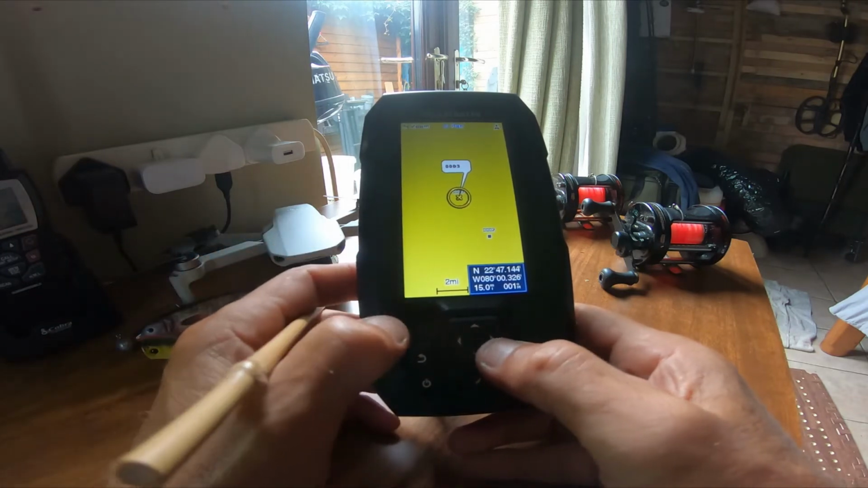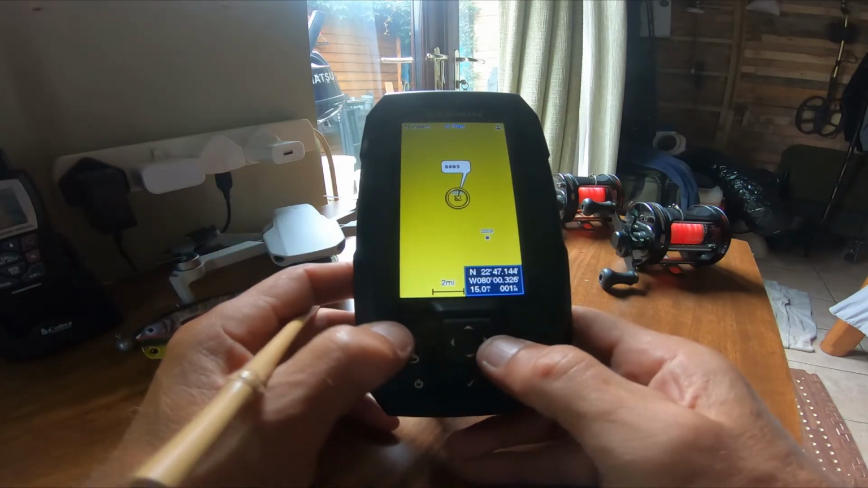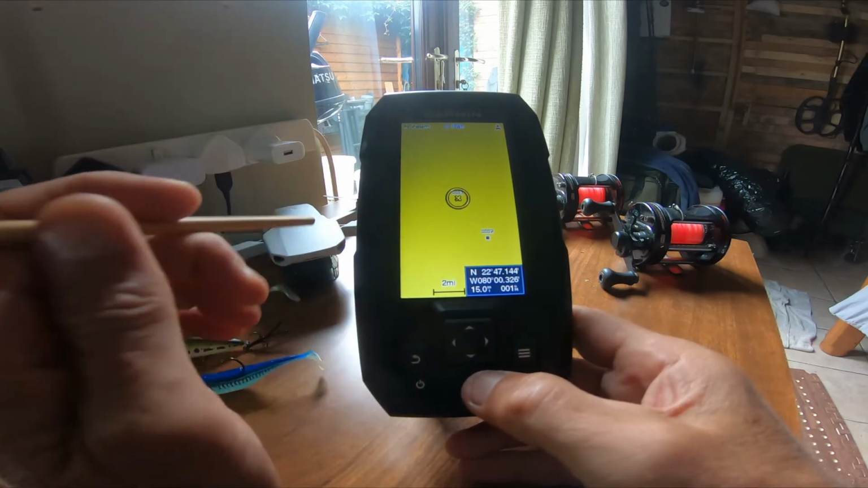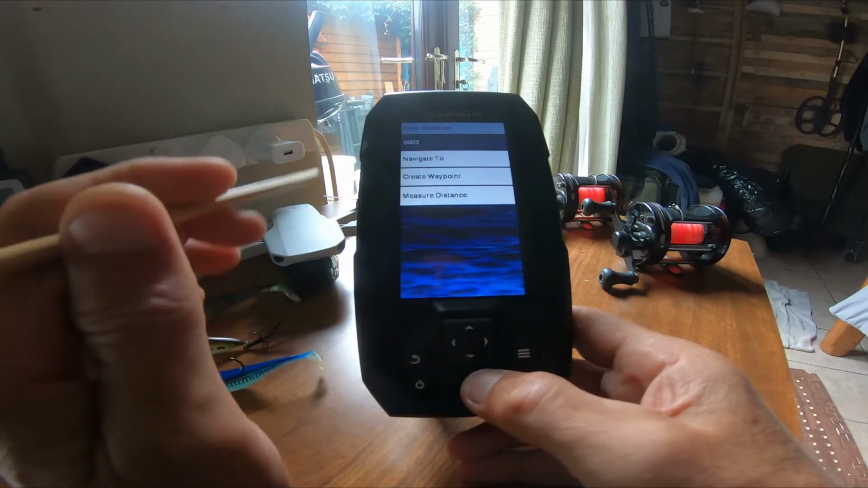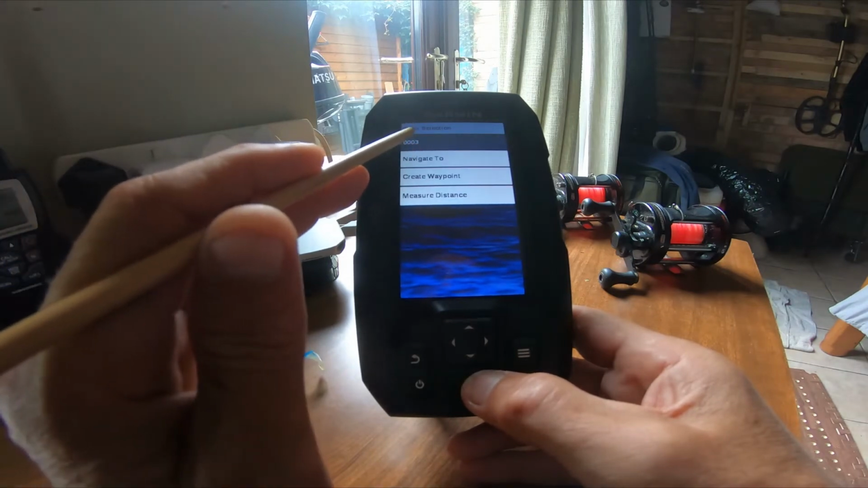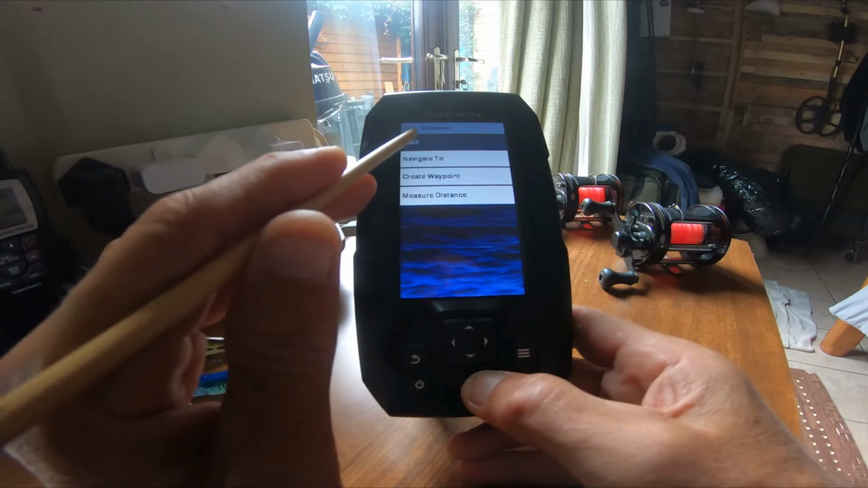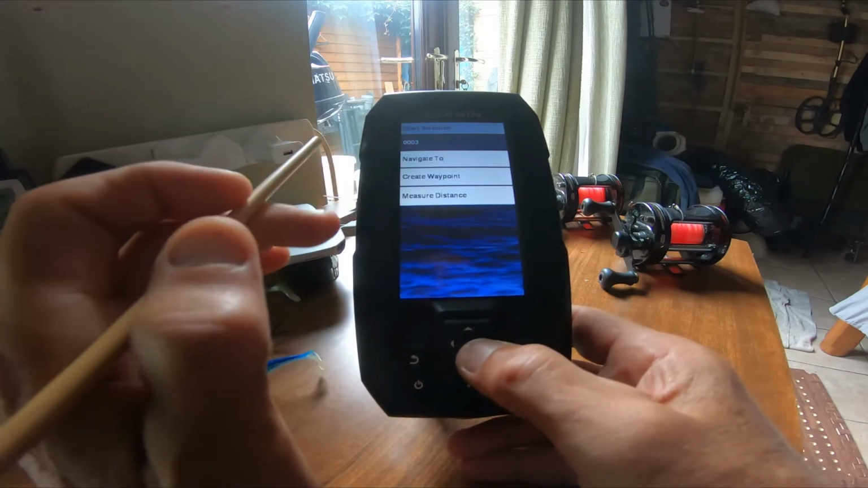So now, what I want to do is go to this waypoint. I'm not too sure. Again, I'm going to press the enter button and navigate to 003. You can see I've done 3 of them. So I've done 1, 2, and 3. This one's the furthest away, so I'm going to navigate to that.